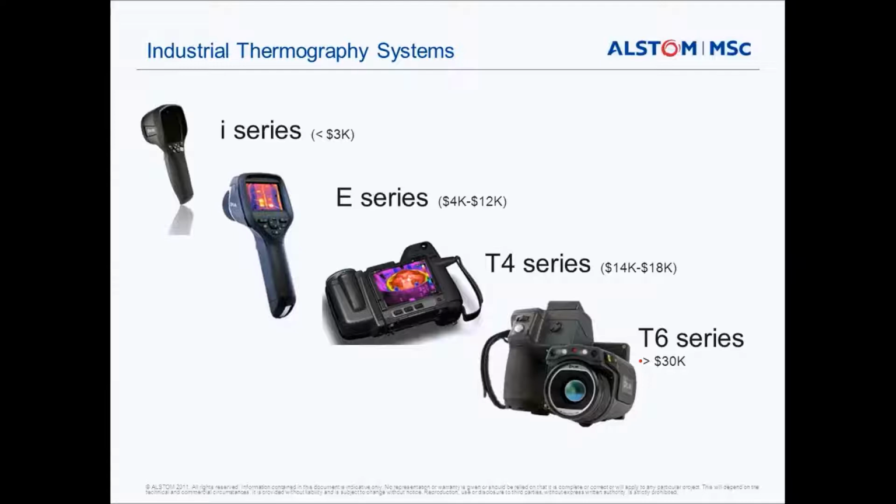Just a quick update on some of the cameras that FLIR sells, to give people a bird's eye view. They have their early entry-level models, the I series, which are pretty much the tools an electrician would use for quick checks on switchboards close in. Those cameras come in under $3,000. Then they move into their more professional range, the E series, which ranges up to $12,000.